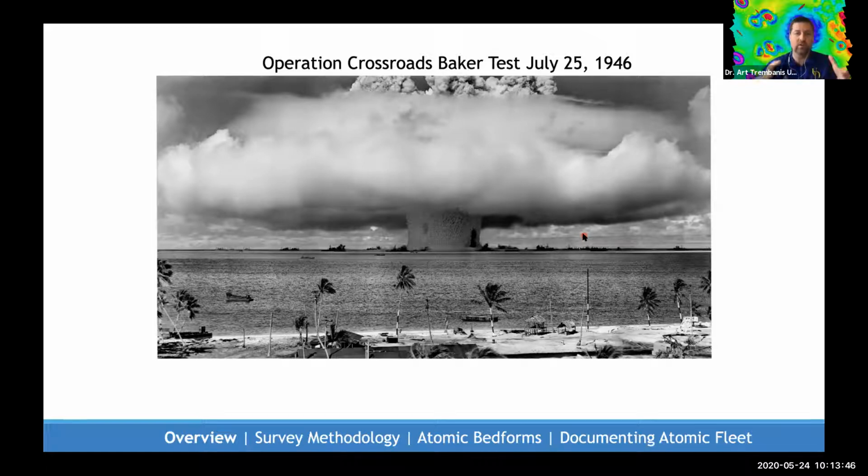And of course, what goes up must come down. So that column of water, sand, and coral came crashing back down, further smashing anything that was unlucky enough to be in that blast zone, and left signs on the seafloor that we can still see today.